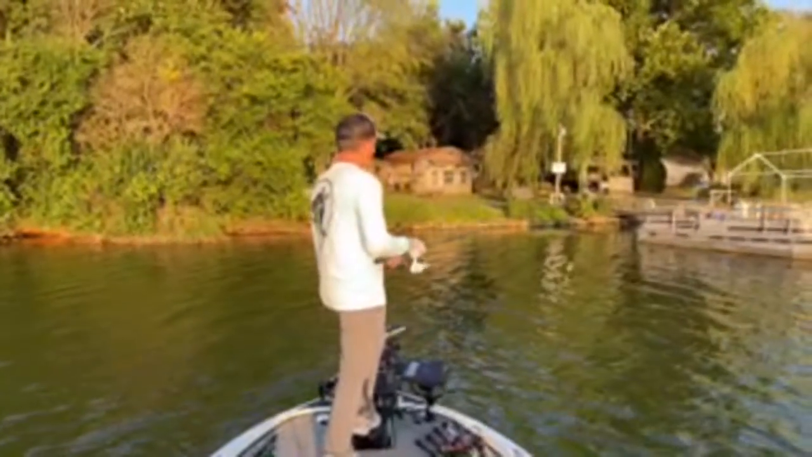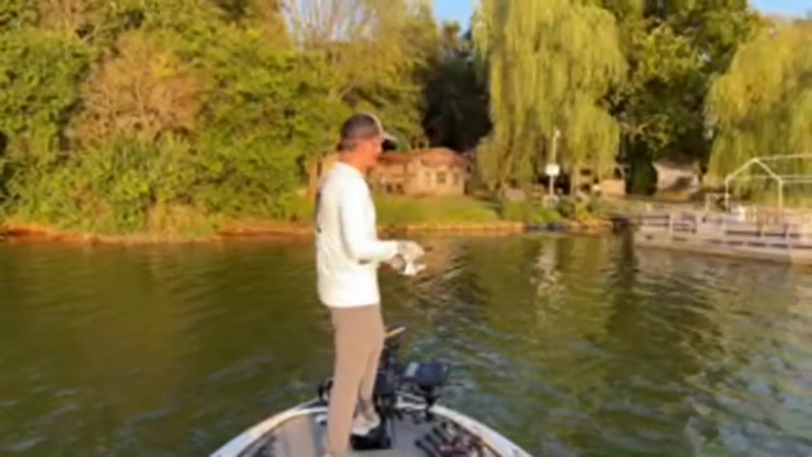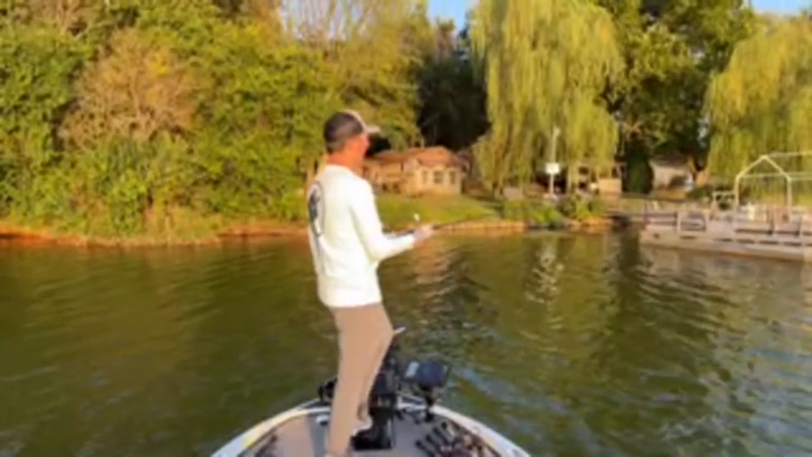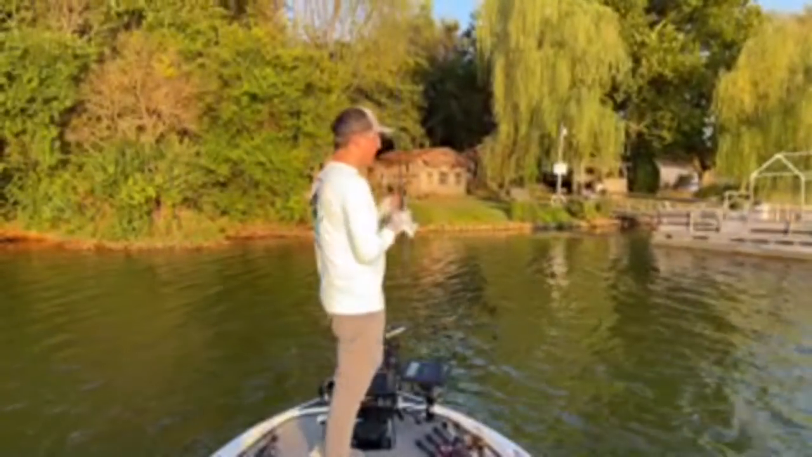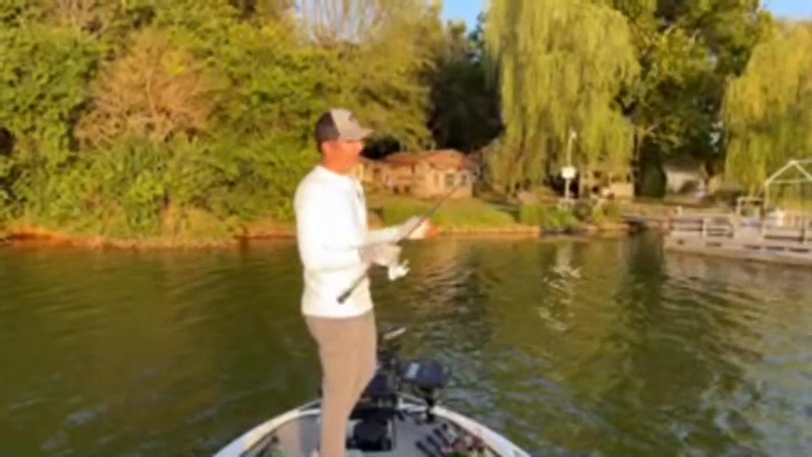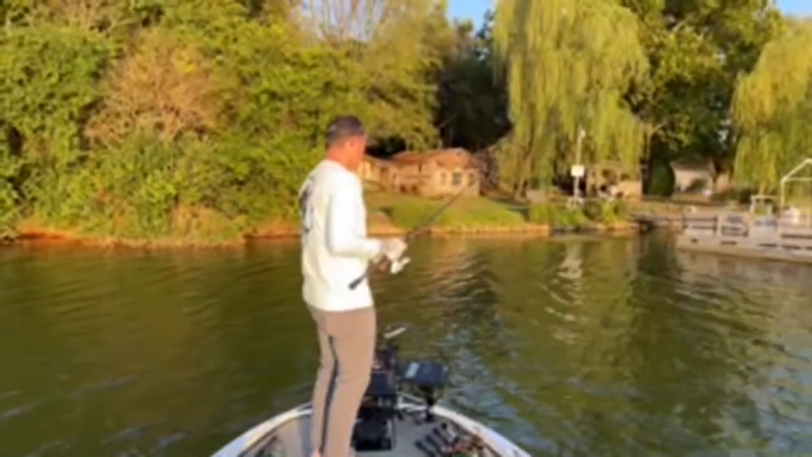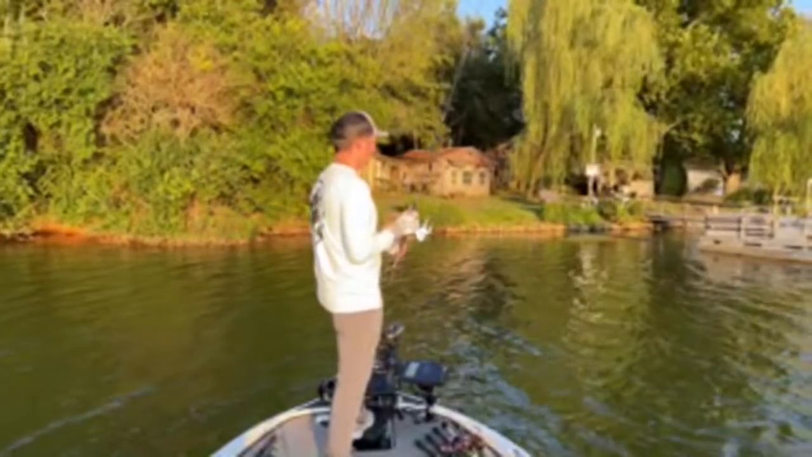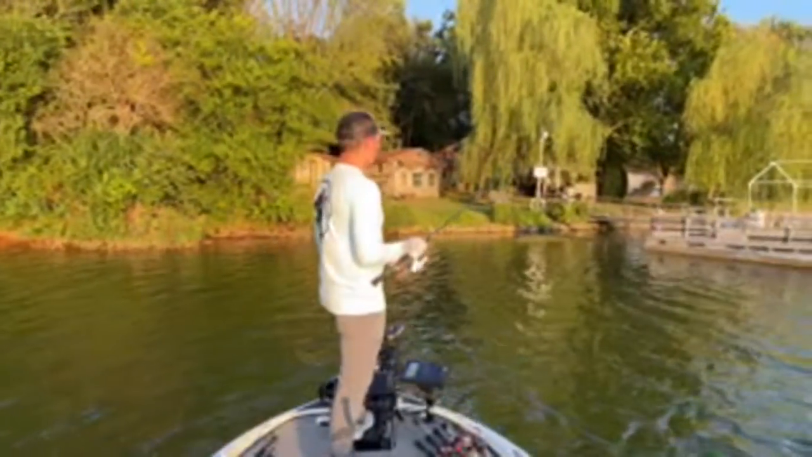But I've done a frog video actually on this lake, and I've hammered them out here before, caught some big ones, and the video got like 4,000 views. So if you want to watch a great frog video with great blow-ups and great fish catches, you can just type in Fish the Moment frog fishing, and I talk all about it. I caught some really big ones, but no one watched the video.